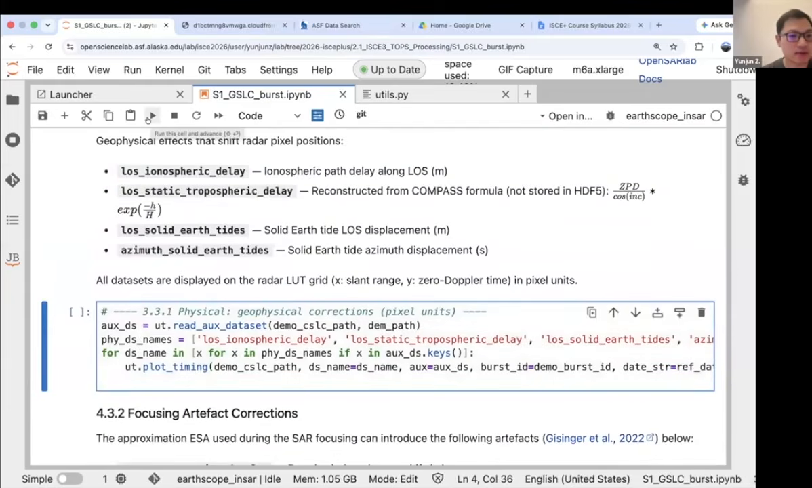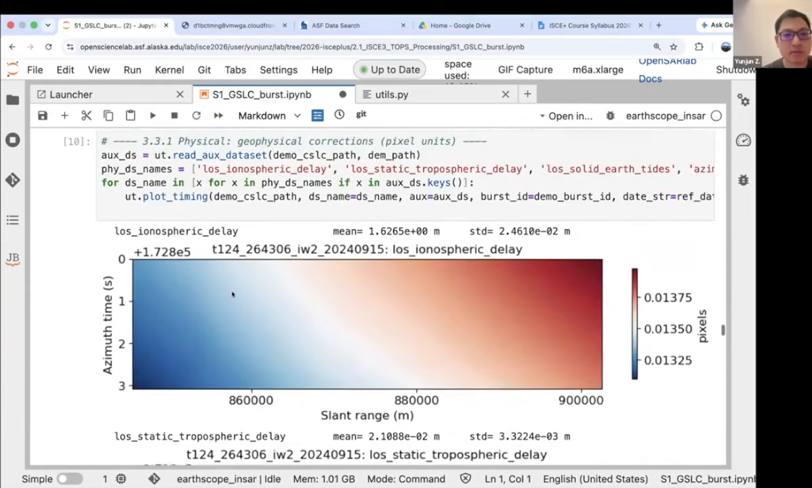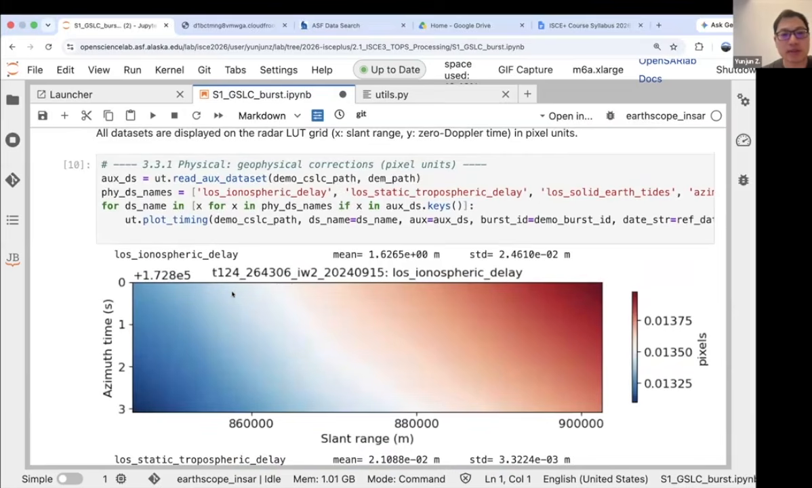Let's run this cell and see what they are. Most of these parts are already included in the H5 file that we just generated, because it's used in our co-registration.